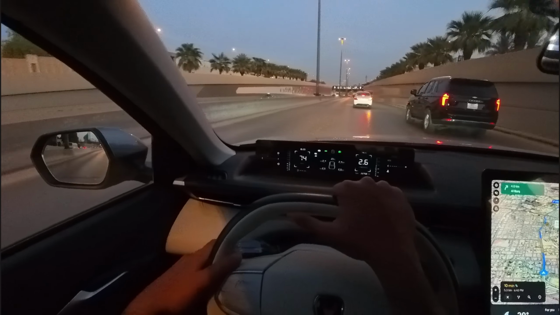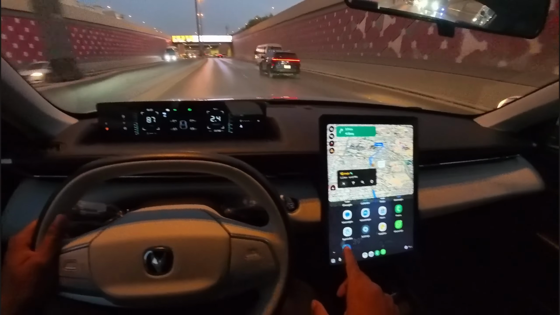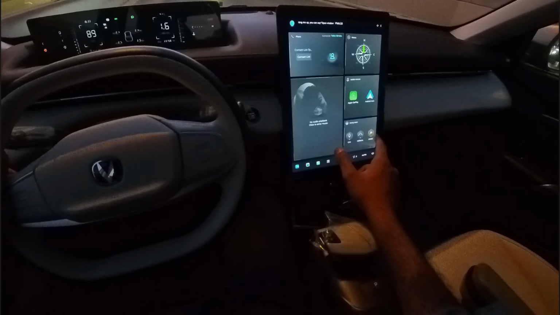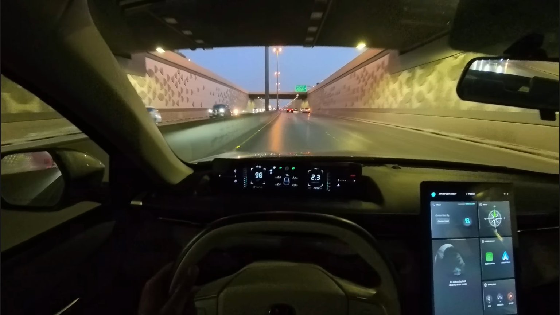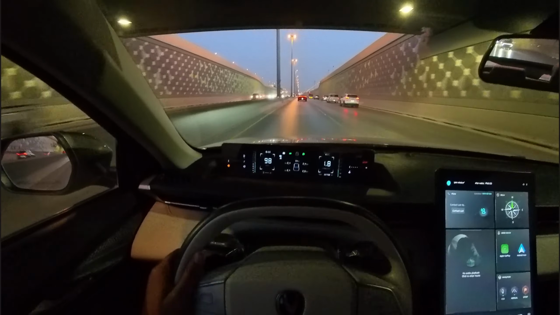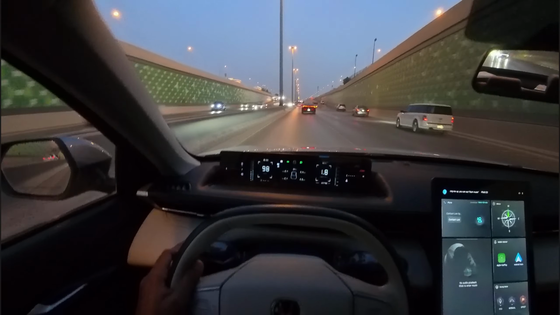Now we can go 100. Let's put the car in sports mode, although it's low on fuel. I put the car in sports mode. Come on, sports mode, come on, come on. Take us to our destination.